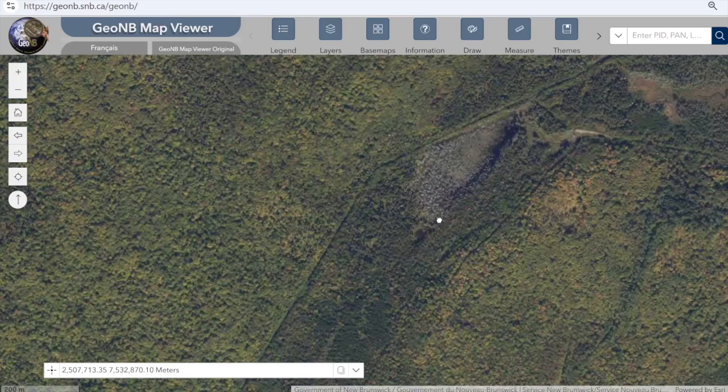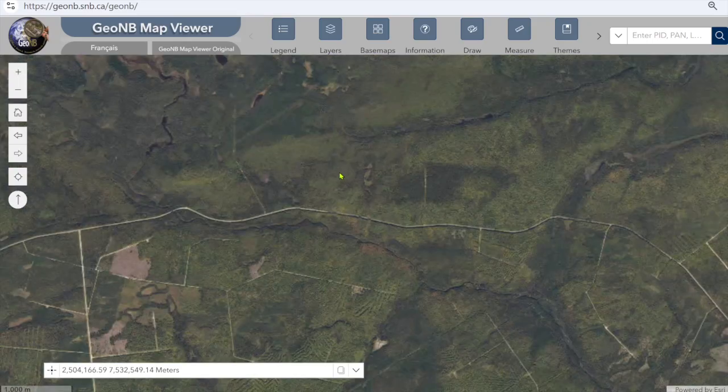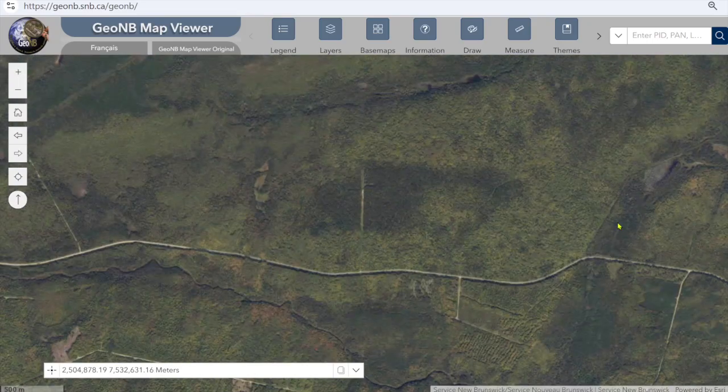This was interesting to me as well. Here's a softwood stand in the middle of a larger hardwood ridge. You can see all this light colored hardwood and the dark softwood in the middle. And this is actually at elevation. This is the top of the elevation here. It drops back off to the brook on this side and it drops off to the road on this side.